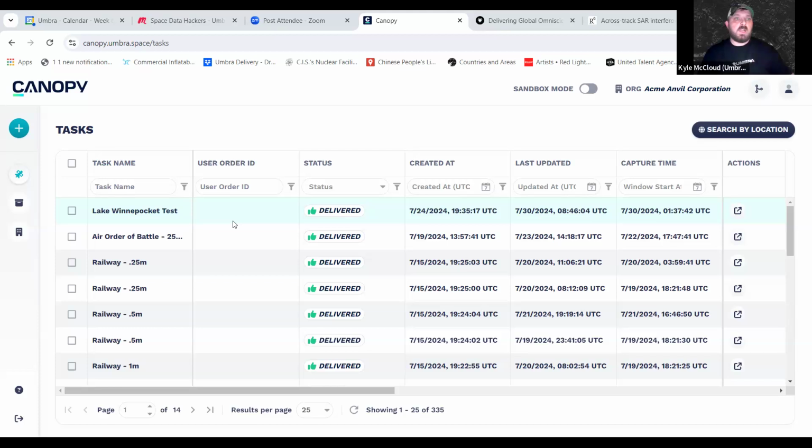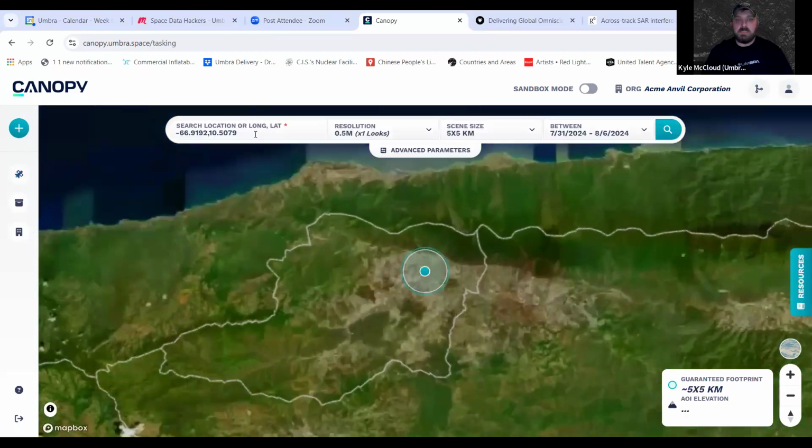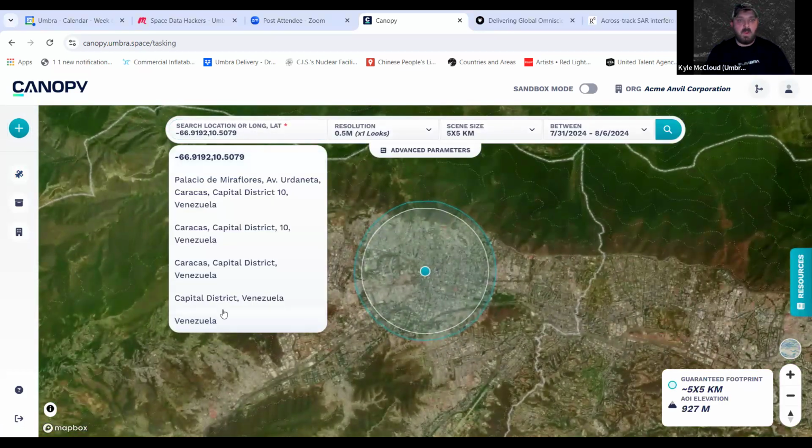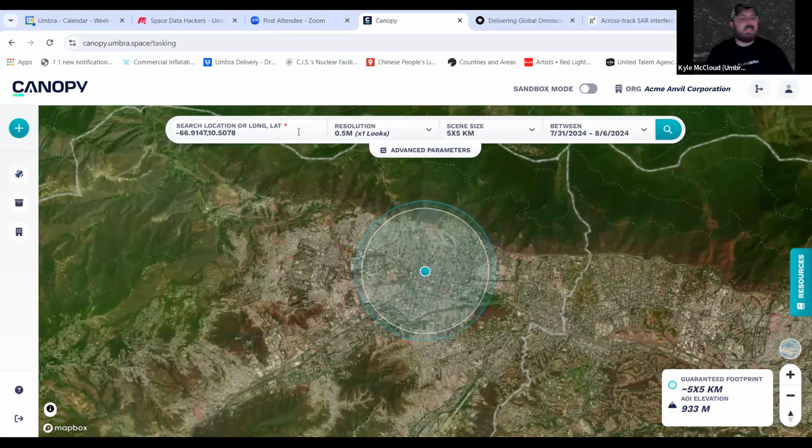This is our customer-facing UI product we call Canopy. Like I said very early in the presentation, we have tried to make tasking satellite imagery easier than booking a hotel room. And it really is super easy. You can go in here and say Caracas, where there's a ruckus after the elections over the weekend. You choose your area and hit enter.